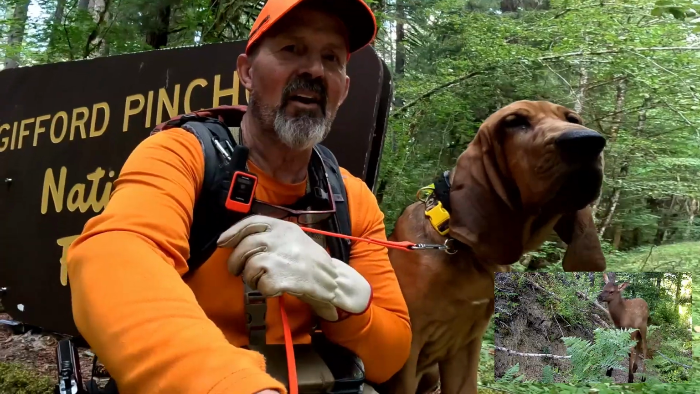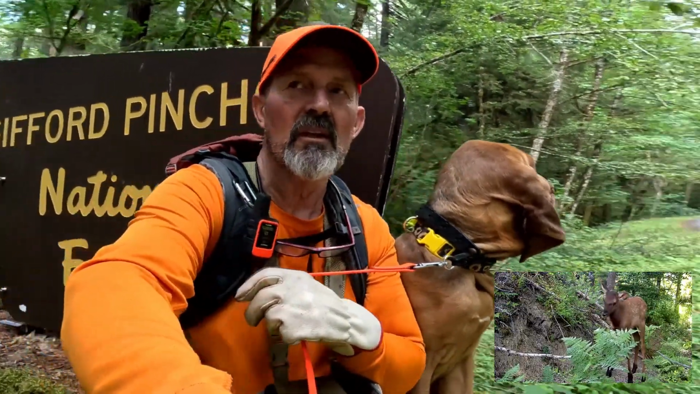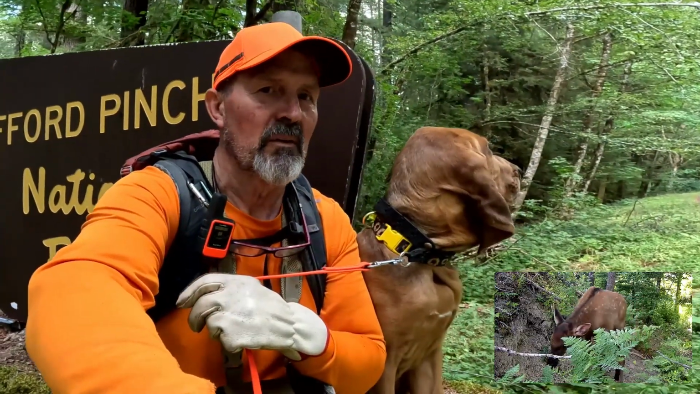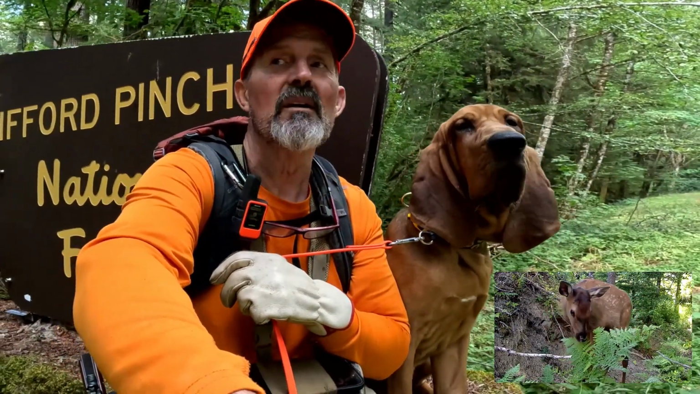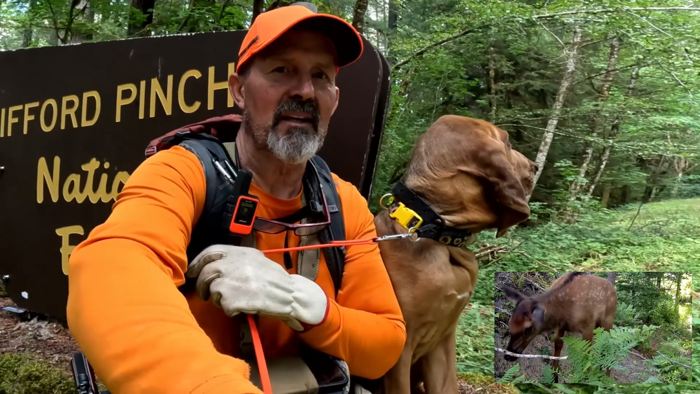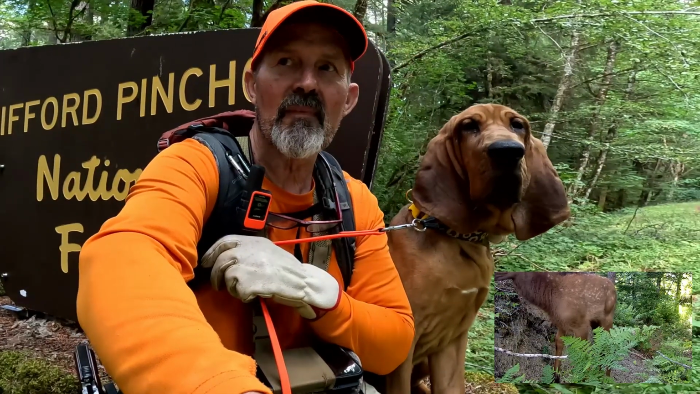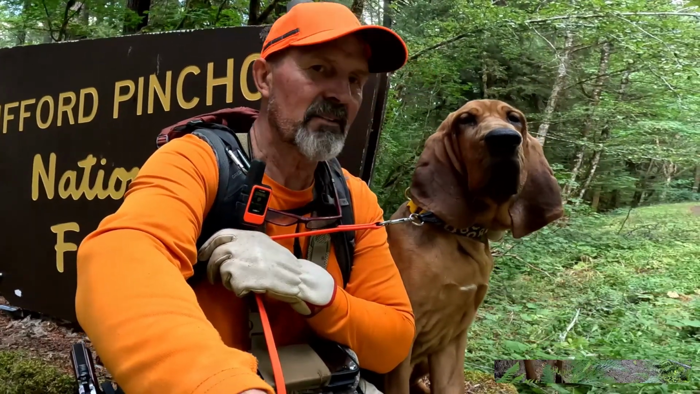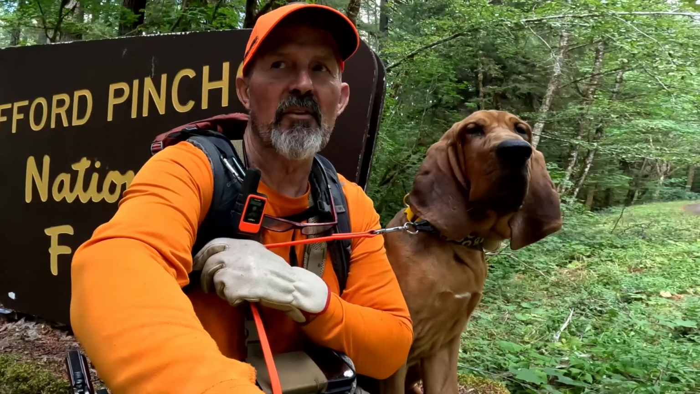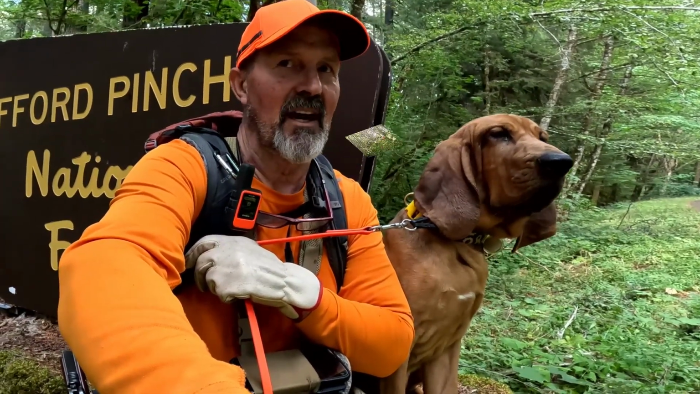So Calamity and I are right at one of the entrances of Gifford Pinchot Forest. We're actually not going to be in the forest. We're going to be close, but this is a great place to sit and talk. So we are going to recover a trail camera that we left last time.